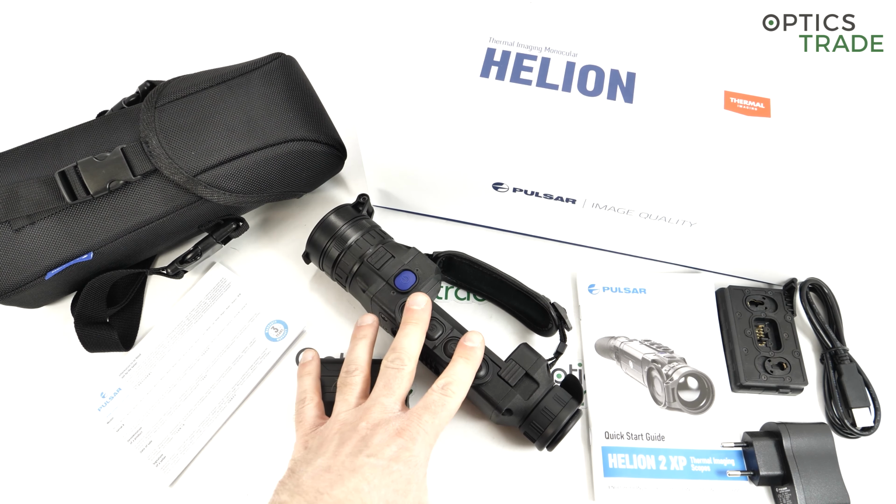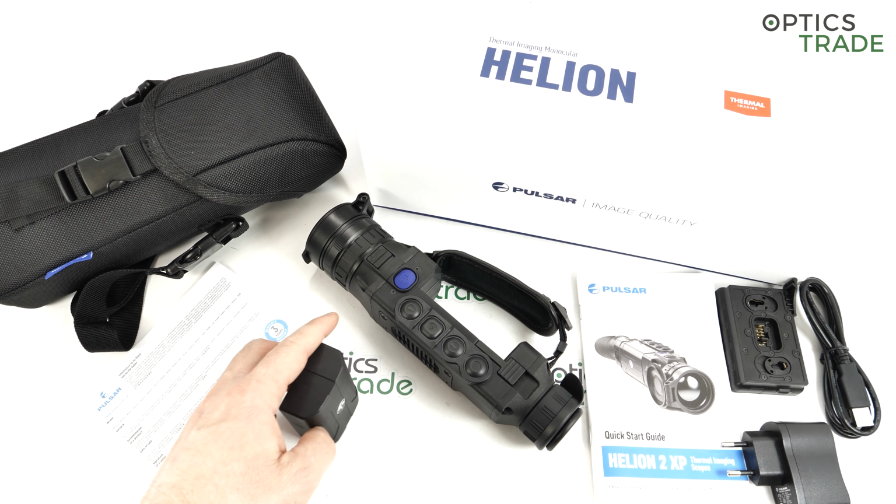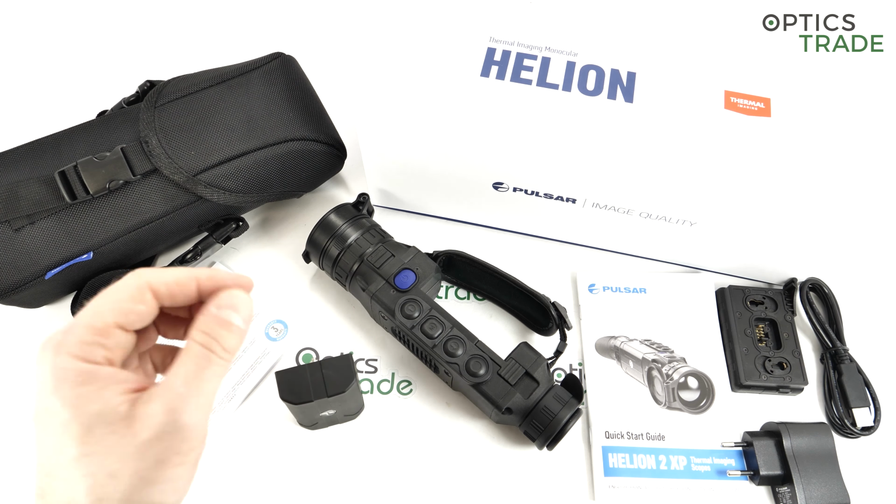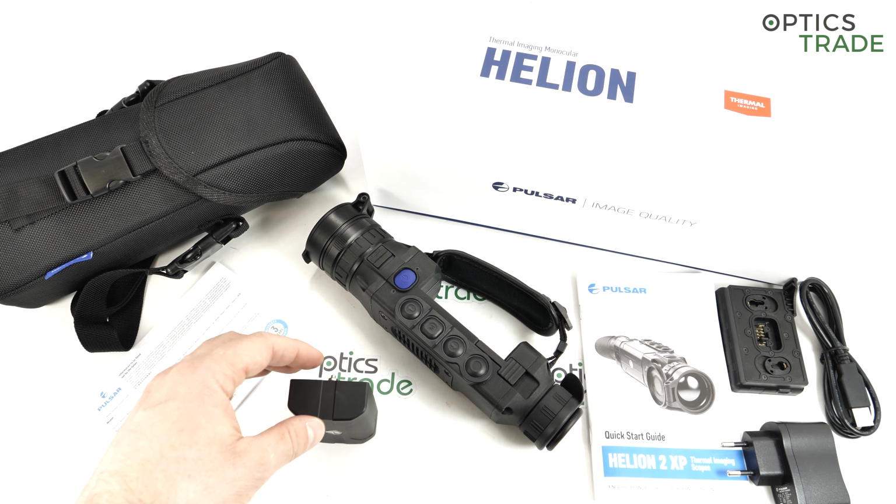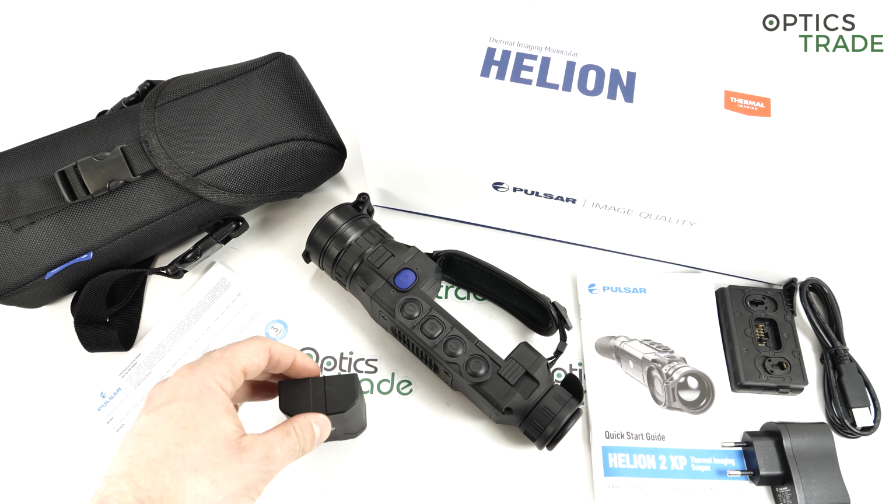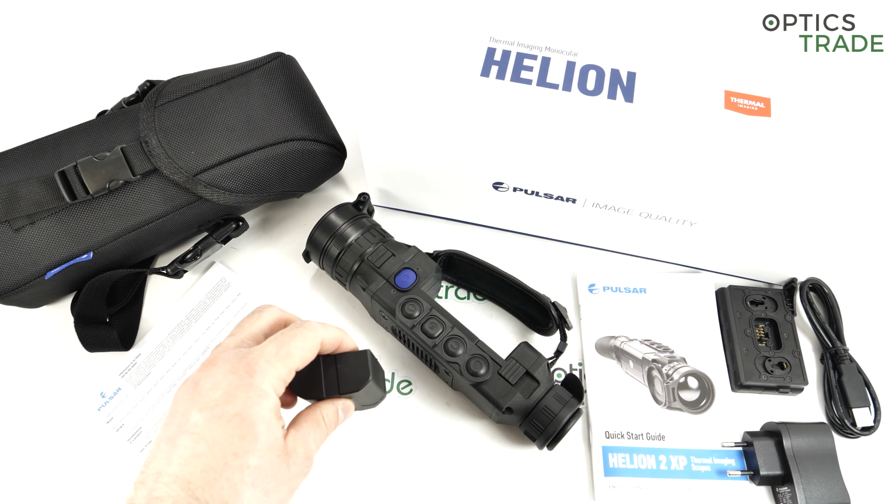And the life of the device is not based on the battery, because with the majority of other devices of this type, when the battery dies, if it's internal, you have to send the device back to service, and if the device is, let's say, 5 years old, there is a chance that you will not be able to repair it. With Helions, you just buy a new battery, and that's it.